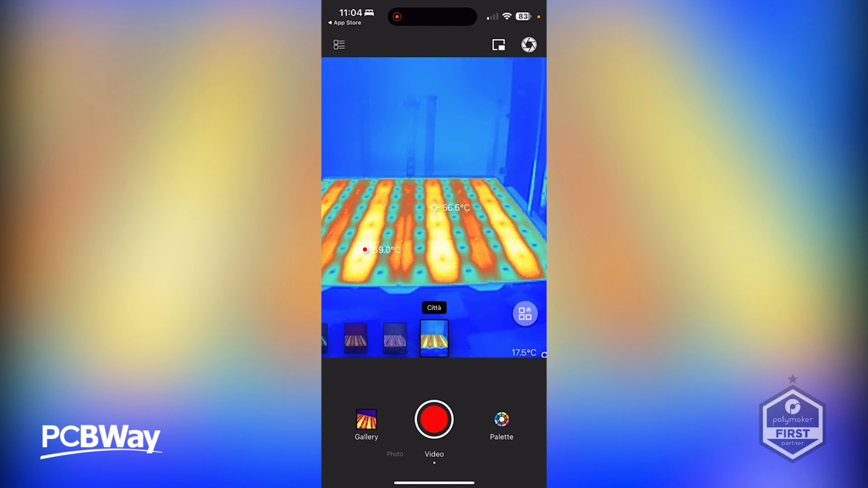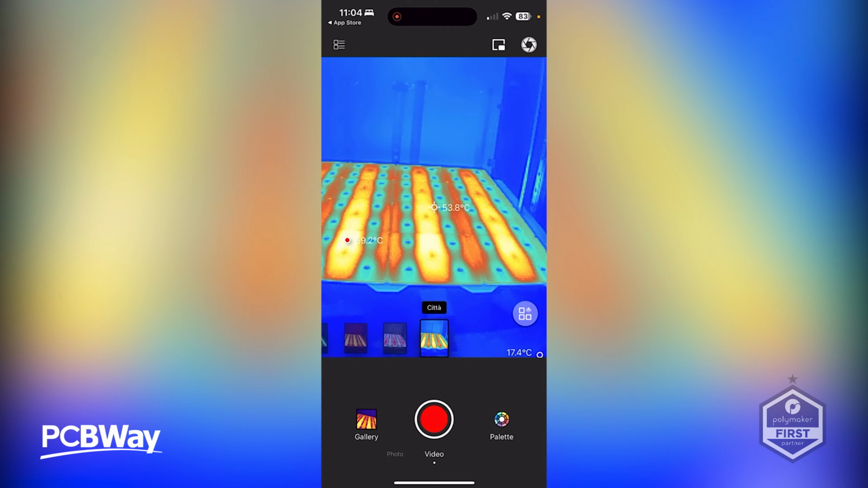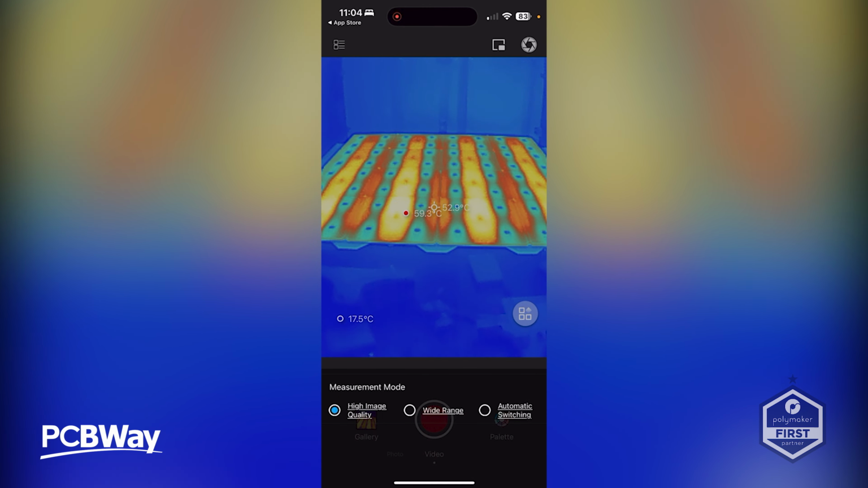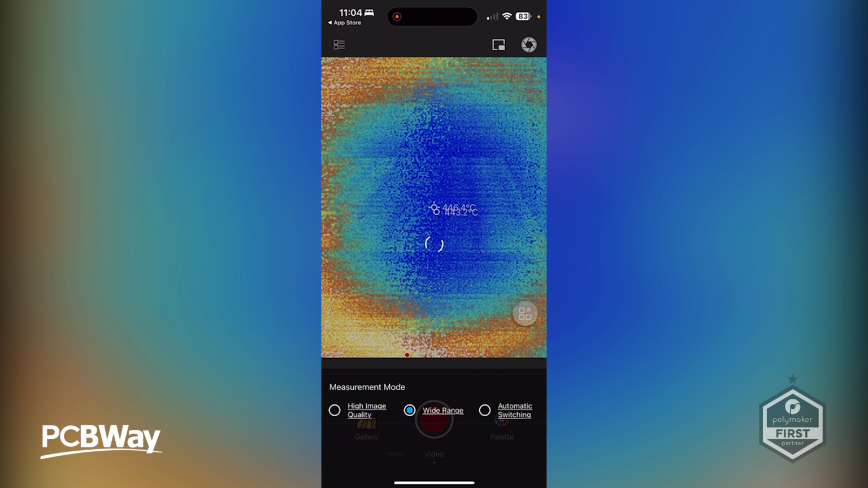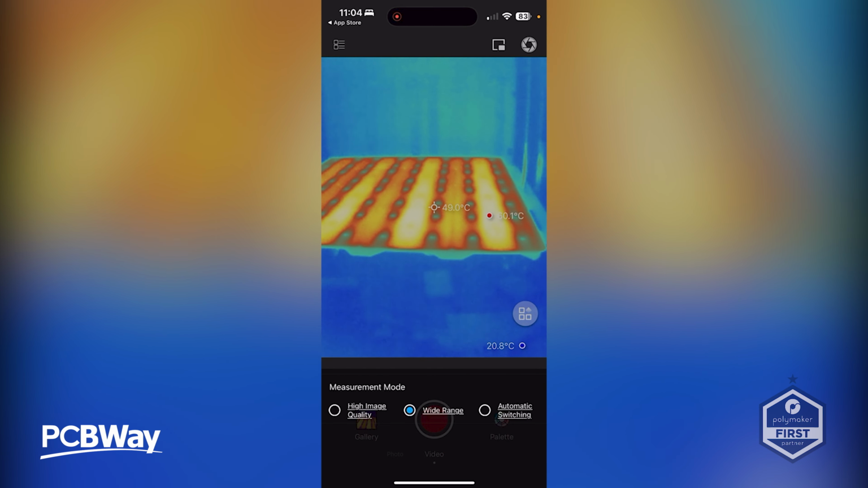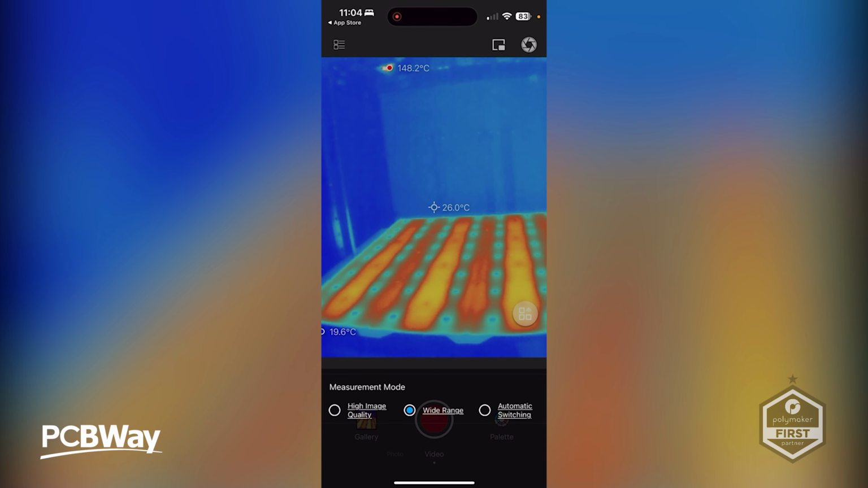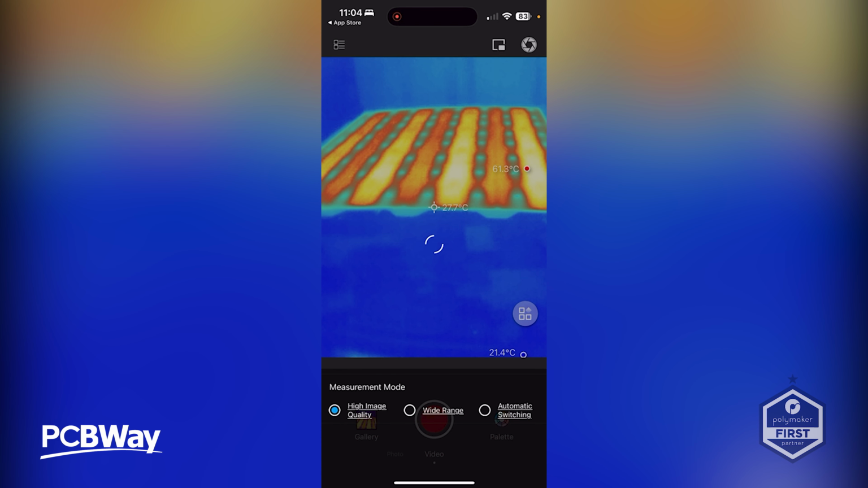So I'm going to pause that there. Push a different mode there. That's another capture. So that resets. What else have we got here? So we've got image flip, variable. Okay, so management mode, high quality, wider ranges. Let's see what happens here if we hit this. Whoa. Okay, that's interesting. Not sure. I think I like the high image quality version.